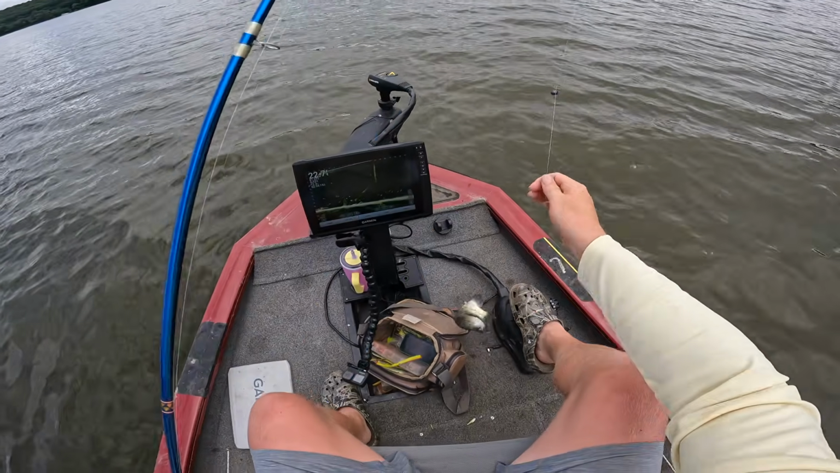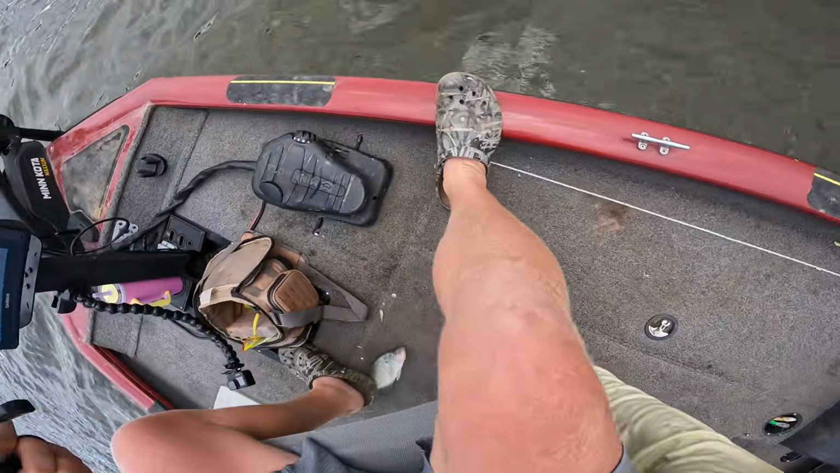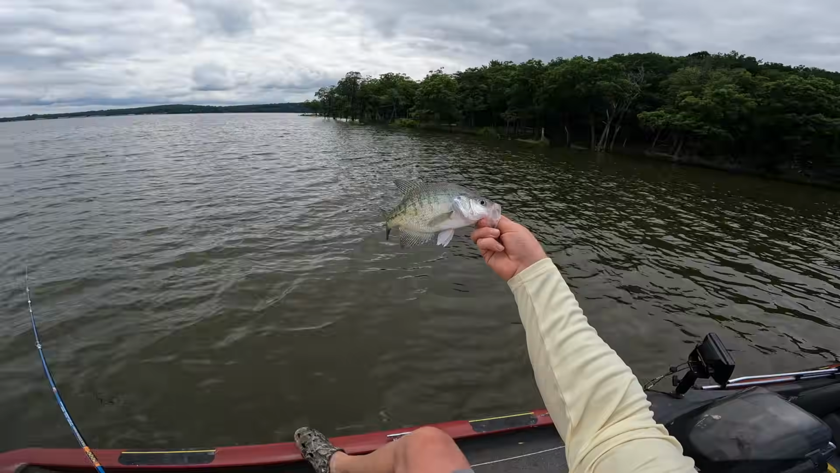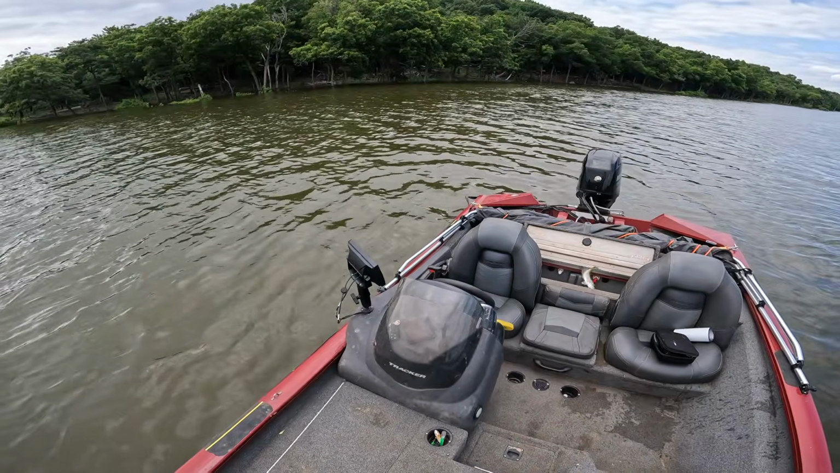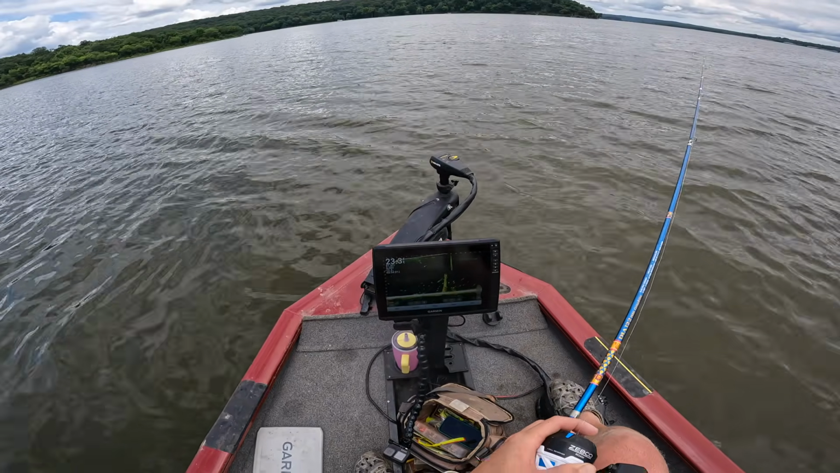I found a tree with a bunch of good fish on it. Take it easy, take it easy. Look at that. Really good fish. That's like 8 or 9 for the day. I'm probably about done catching them.